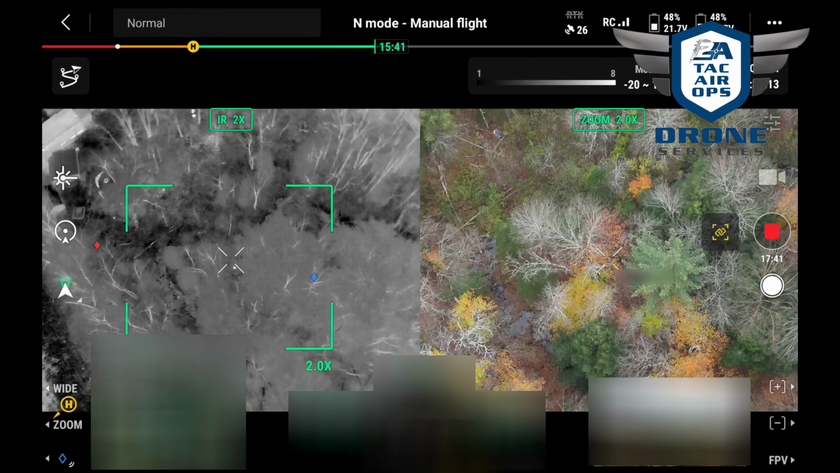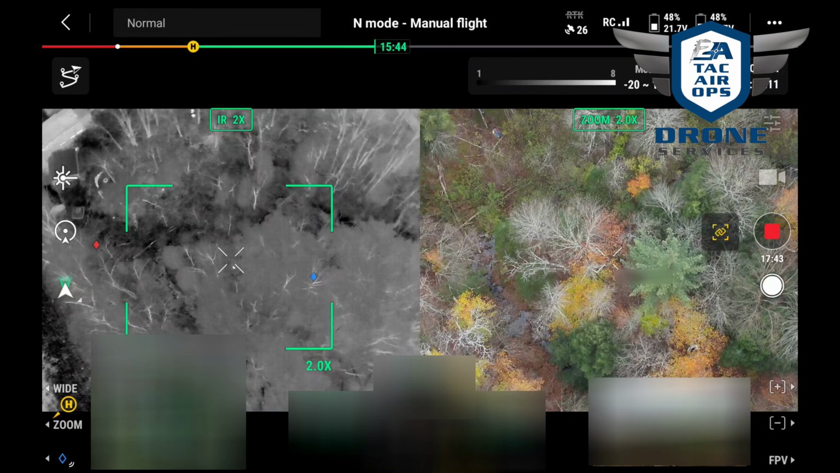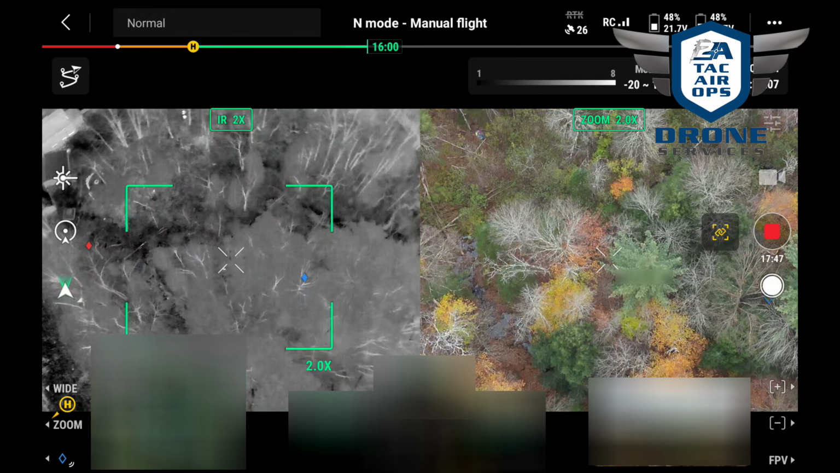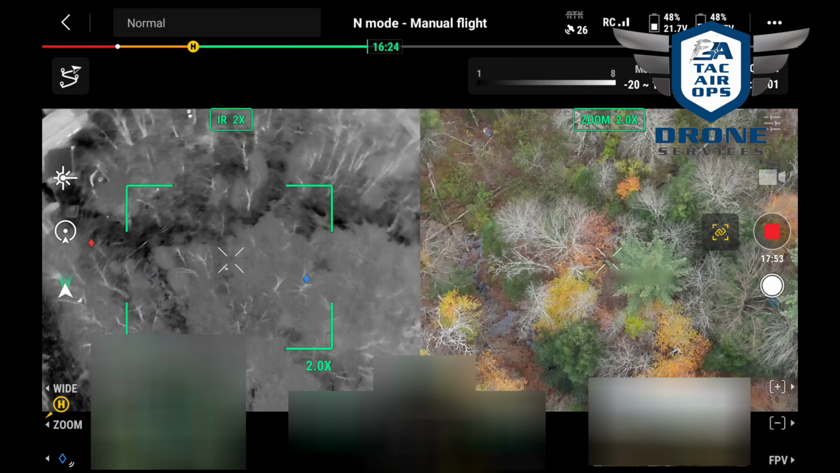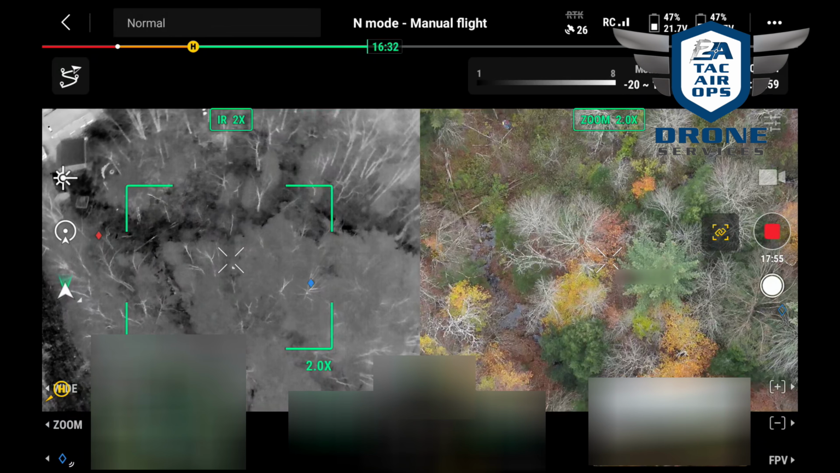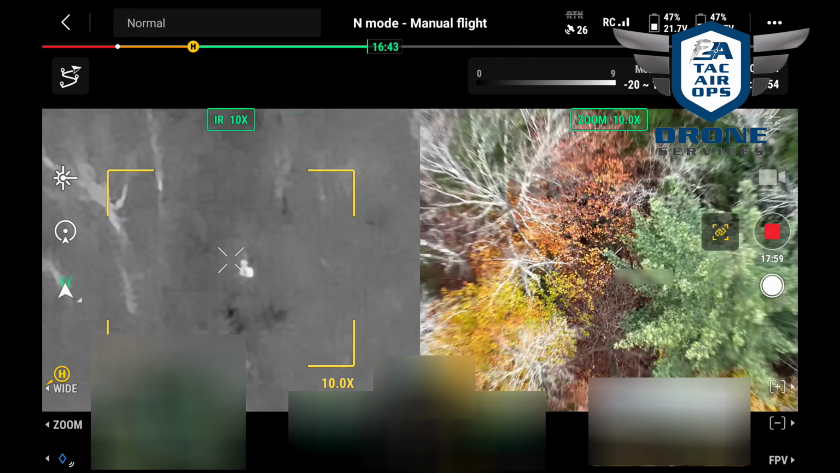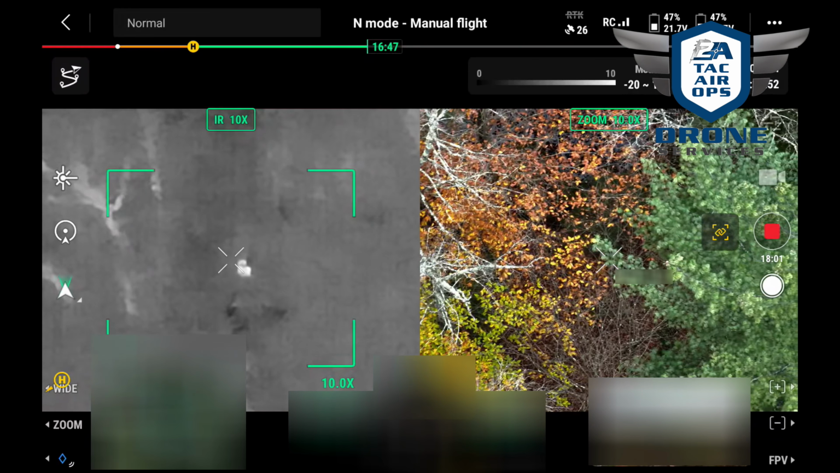So if you see where the drone is, I'm not directly above her, but if you move in the direction of the drone, she will be directly between us, if that makes sense. Oh my gosh, I think we're gonna get her today because she's now moved closer to them. This is incredible.